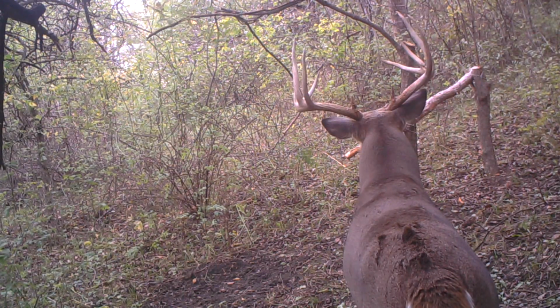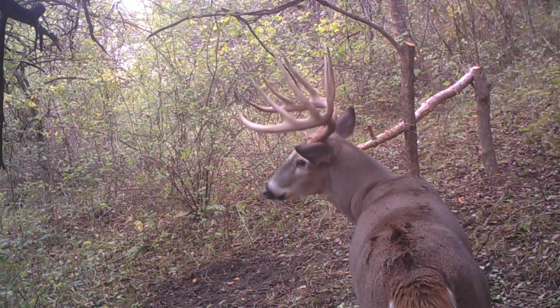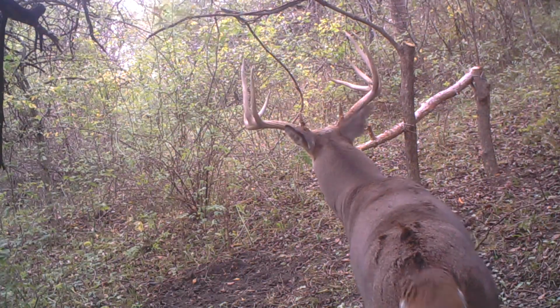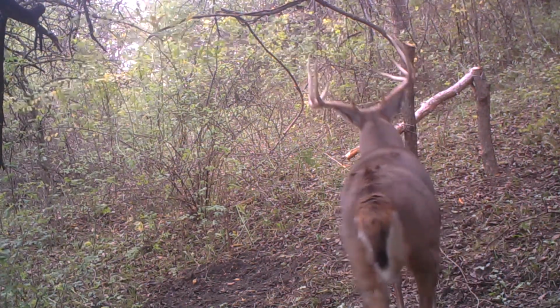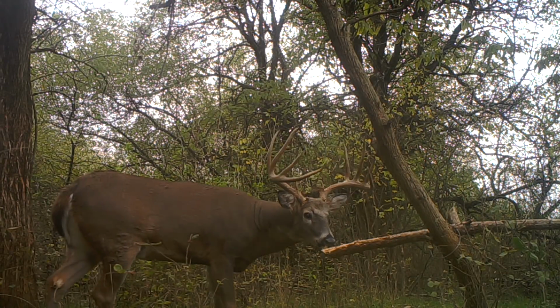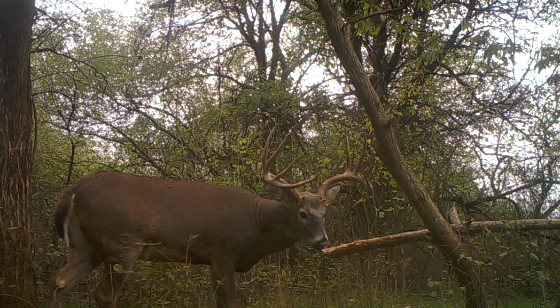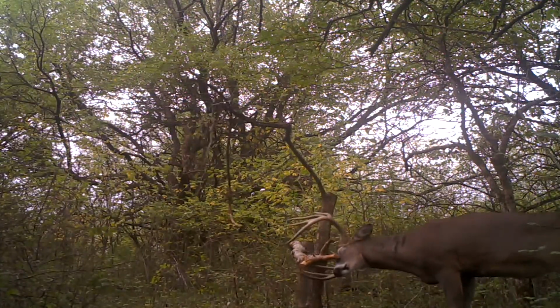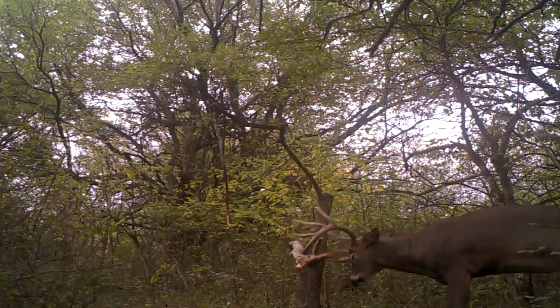But been getting a lot of action on our private land farm up there. We got one real nice 10-pointer with short brow tines, long tines. Been there a couple years, but he was on a couple of different rubs pretty hard there within the last 10 days probably or so.